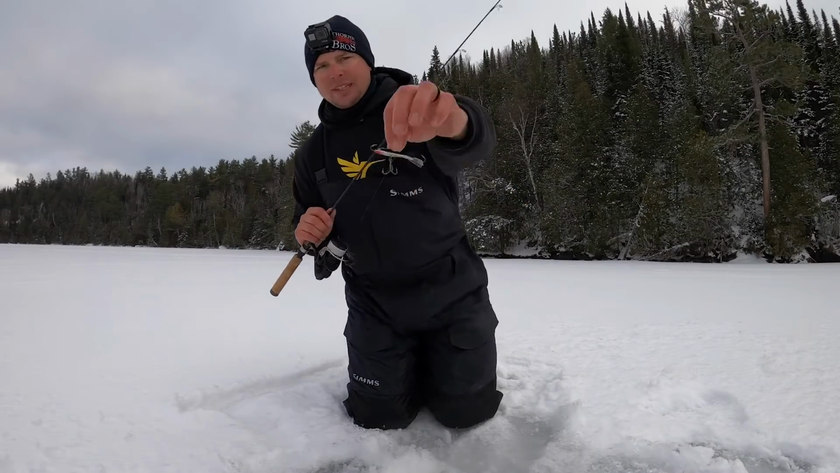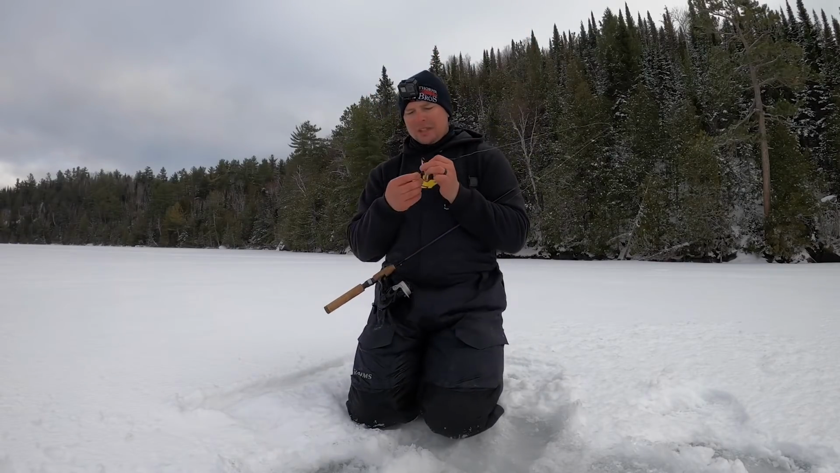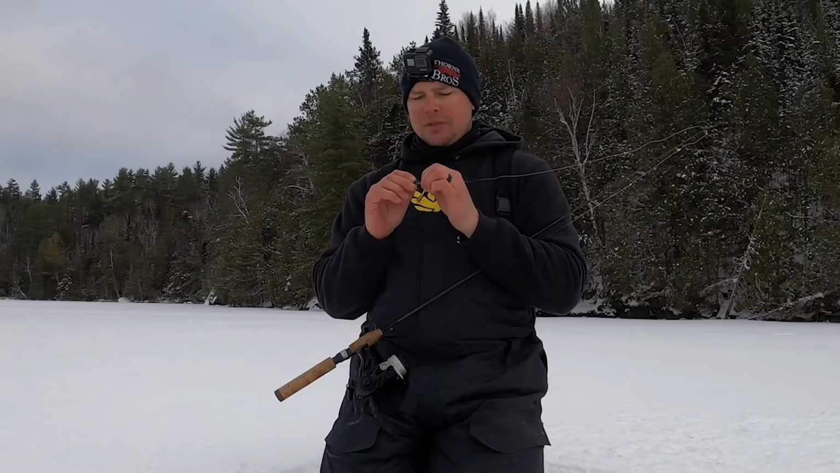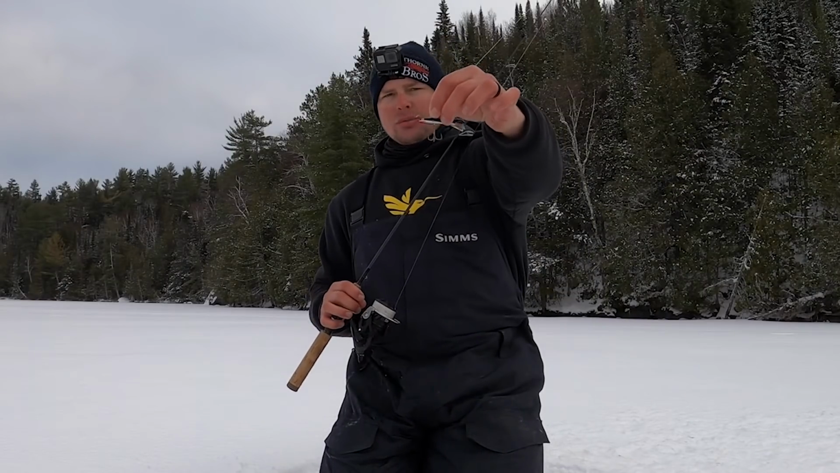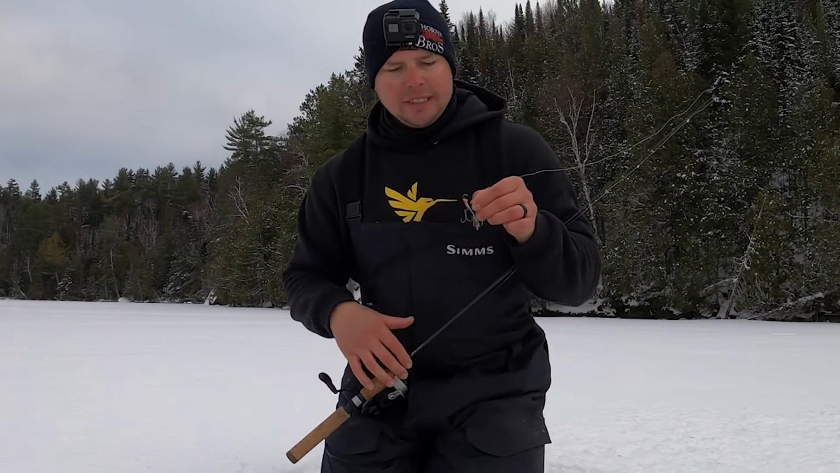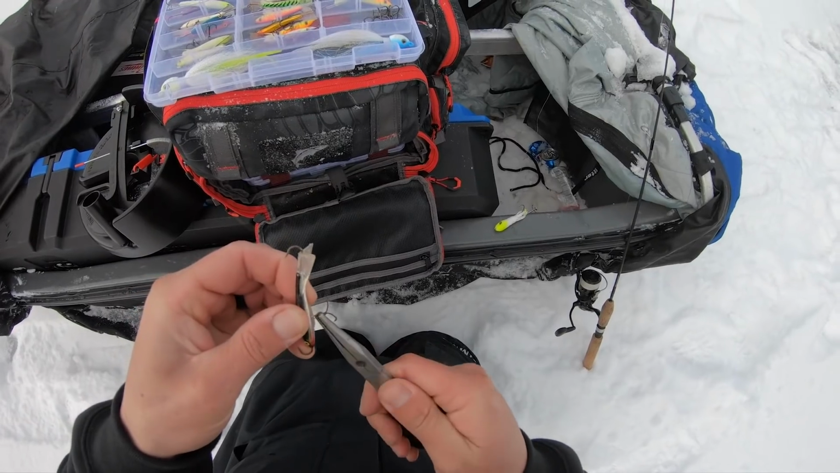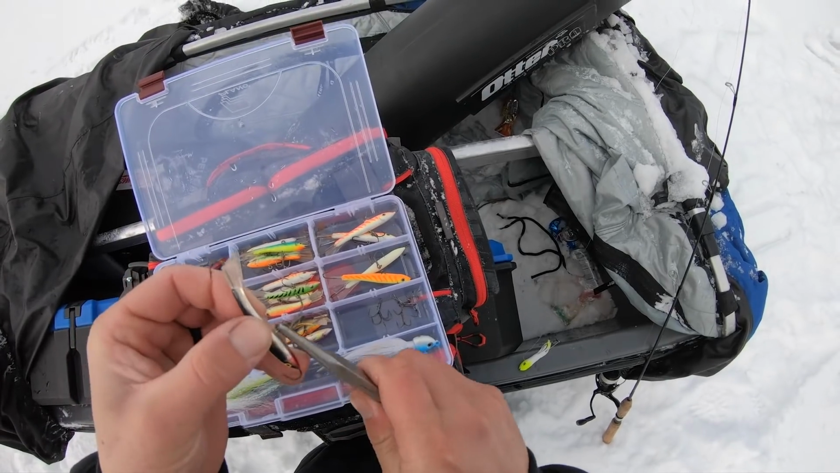If you guys see on the bottom here, I upgraded that hook. This is an Owner STY 35. I believe it's number 4. It's kind of that EWG, extra wide gap, short shank, and that bigger hook under there really helps you get those trout pinned. And it's very easy to change out. If you just bend that bottom wire out, you can bend it to the side, take off the smaller hook, and upgrade it with a larger one.